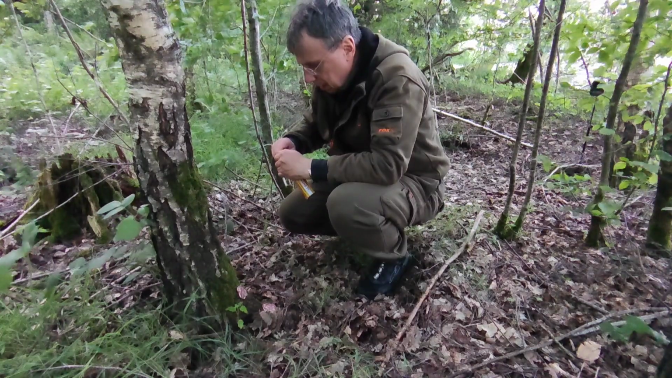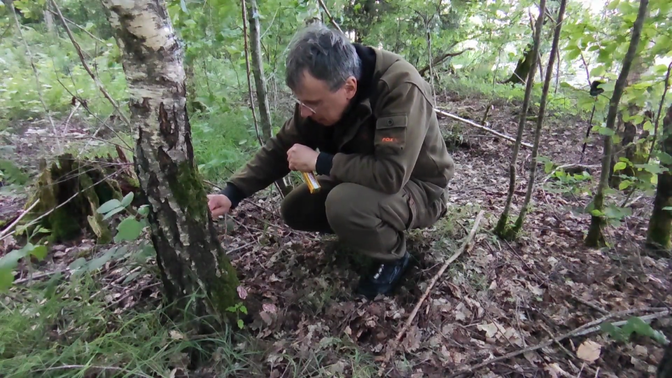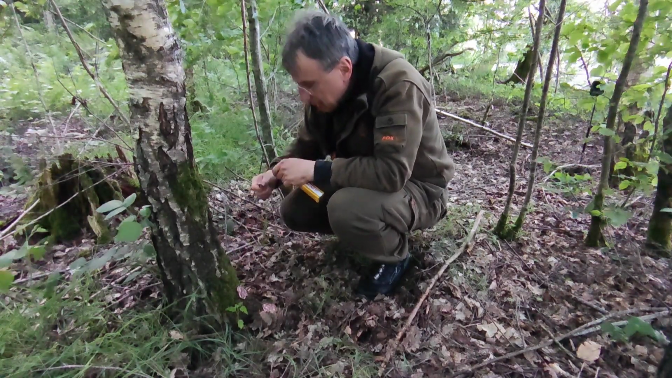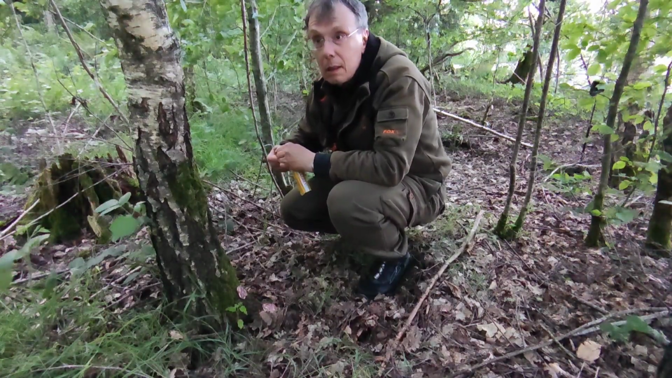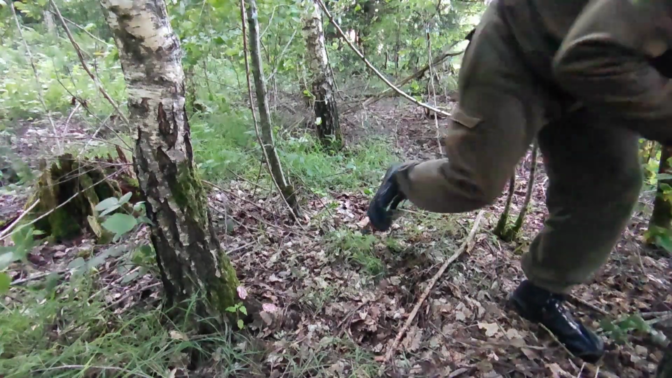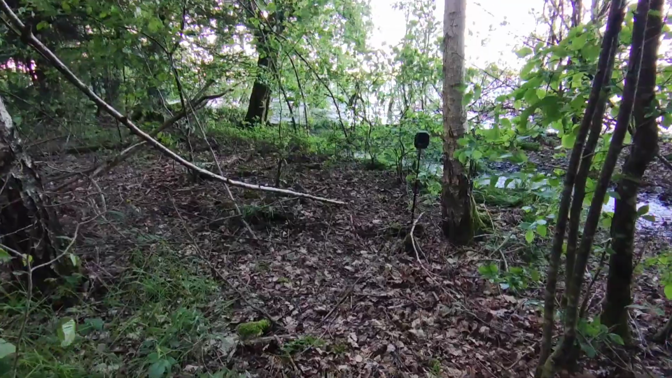So this little tube costs 18 euro, but it is certainly worth paying for, because I've made very good experiences. Whenever I have used that paste, wild animals, predators have shown up. Terrible stench.